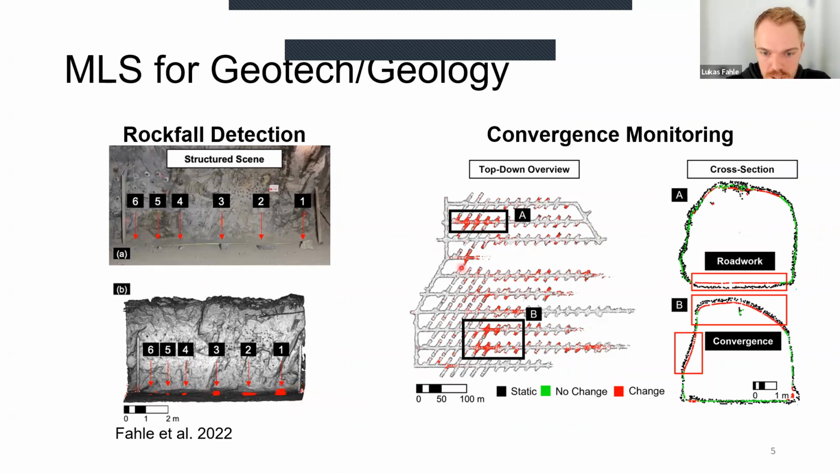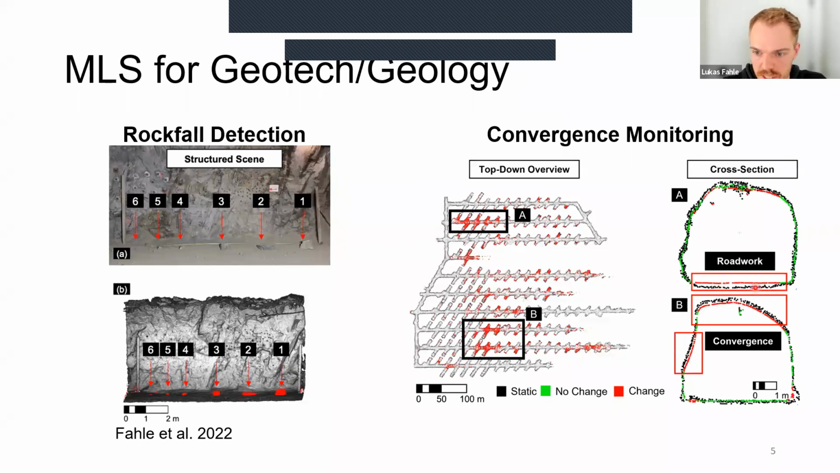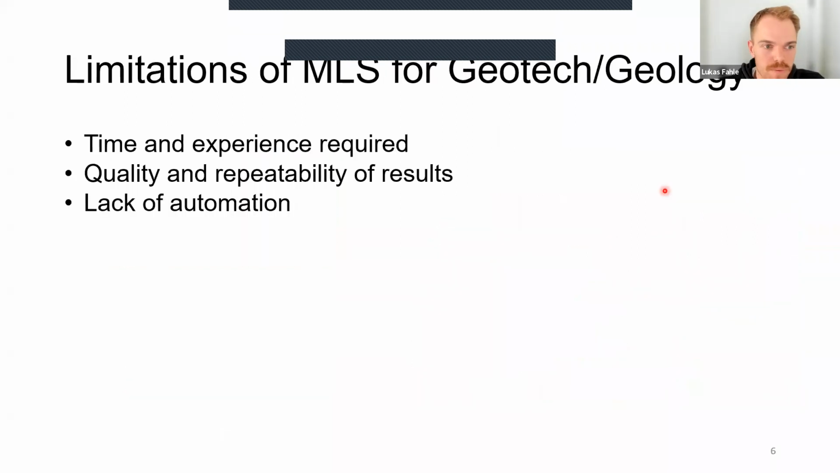Here's an example on the right of using this technology on a mine panel for convergence monitoring. And if you look at some of the cross sections here, you can see that you not only pick up convergence, as in this example below here, but also infrastructure work. In this case, they poured the floor in between the scans, and these show up really nicely, which also kind of alludes to one of the issues with this technology.